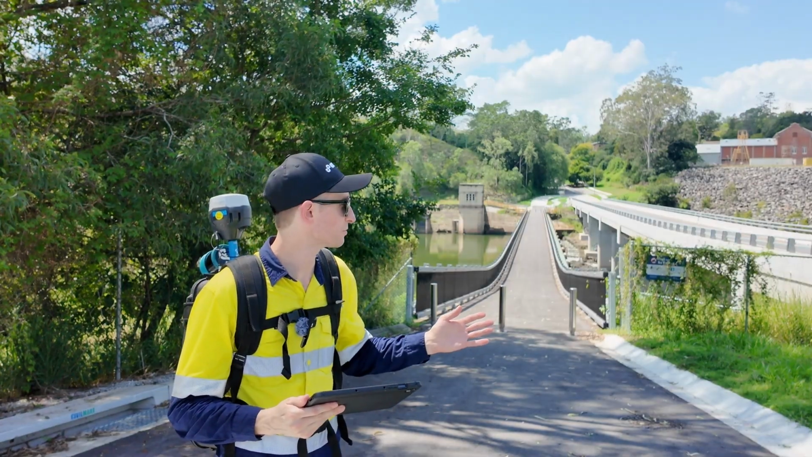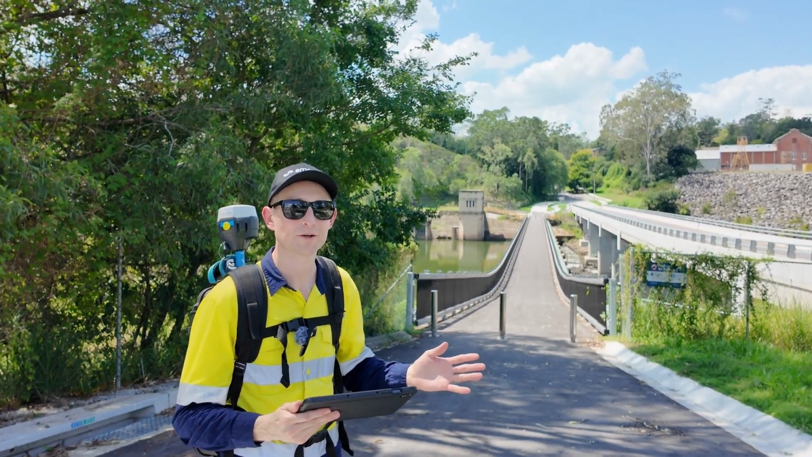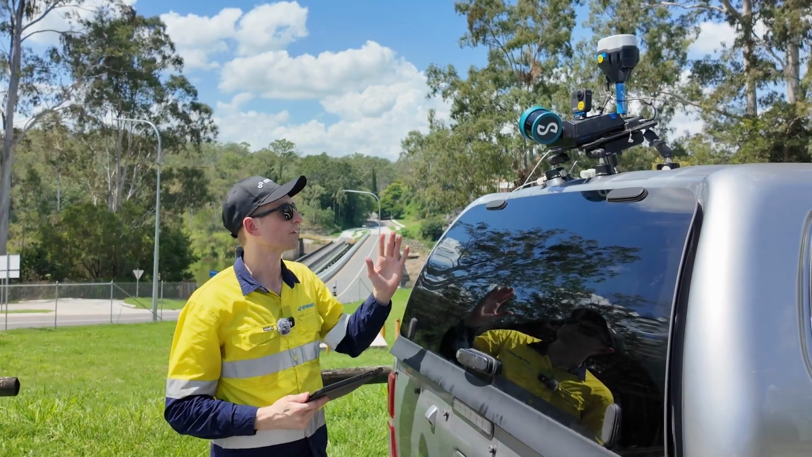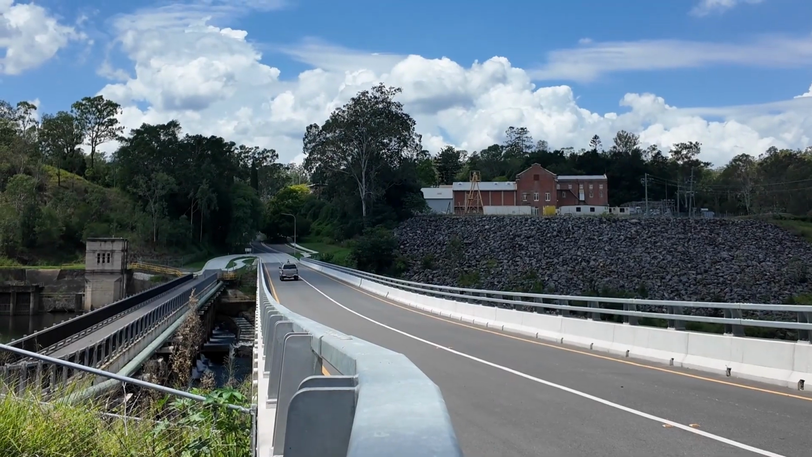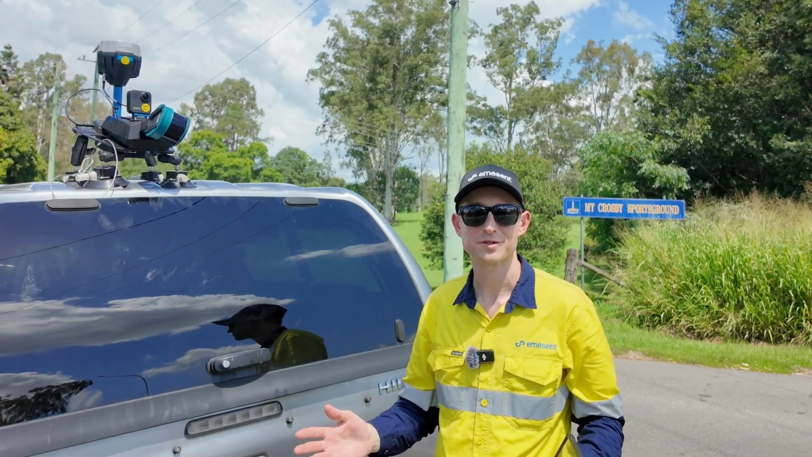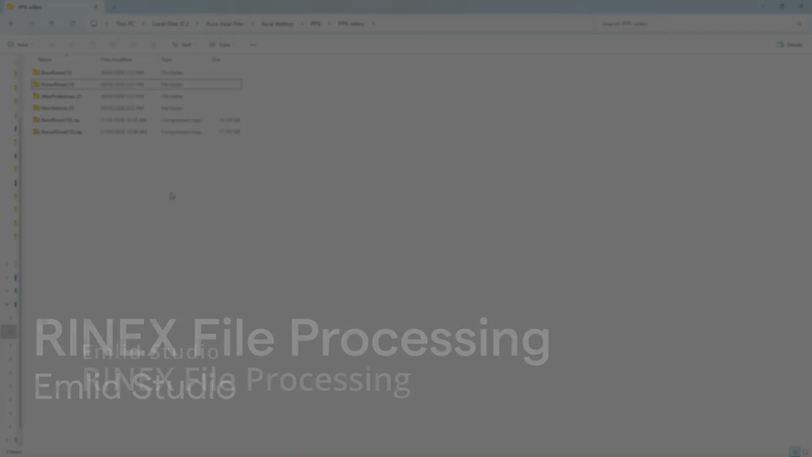Next, I want to capture this vehicle bridge as there's no pedestrian access to it. I'm going to use the vehicle RTK kit for that. Important to note that we don't have to stop our RINEX logging on the receivers. We can use the same RINEX log for both scans. So I've got the vehicle RTK kit set up on the vehicle now, and we're going to go and capture the vehicle bridge. We've now finished capturing the two scans, and I've stopped logging RINEX on both the base and the rover. Now we're going to head back to the office to process the data.